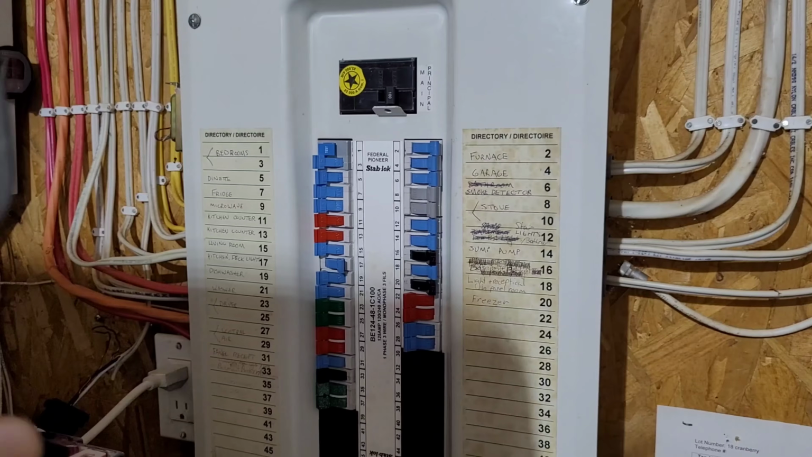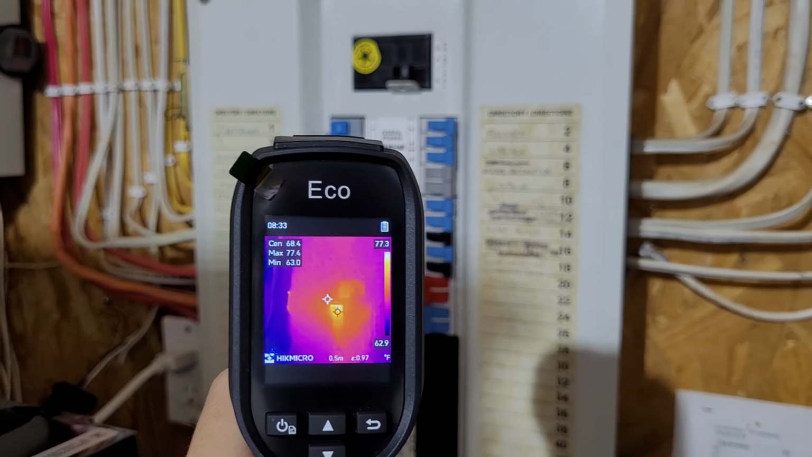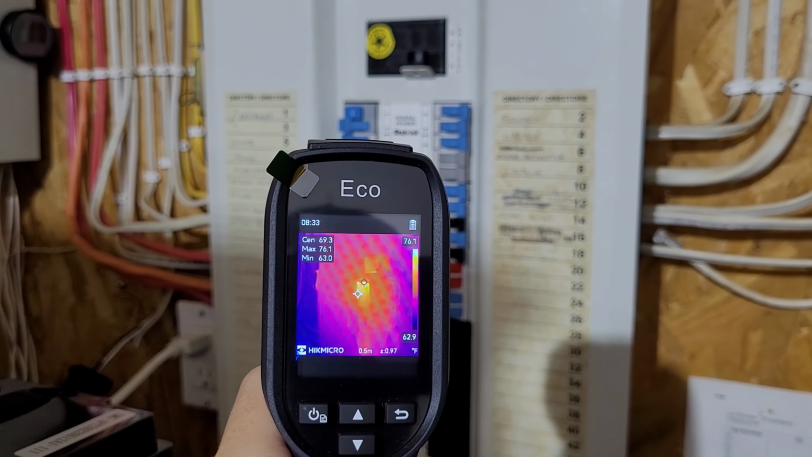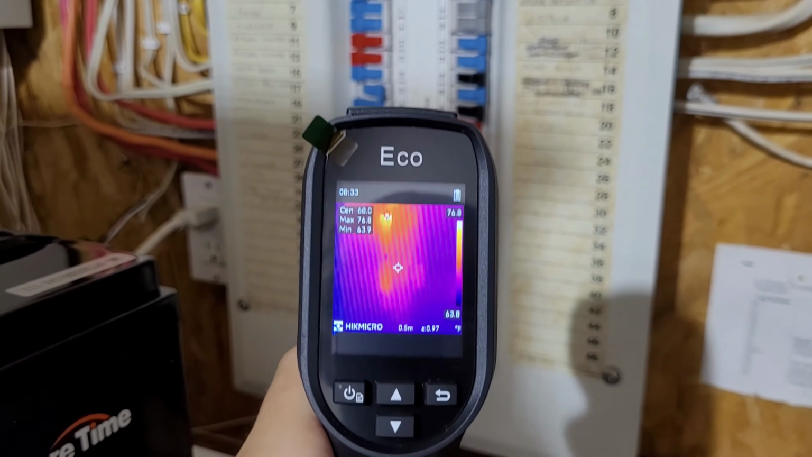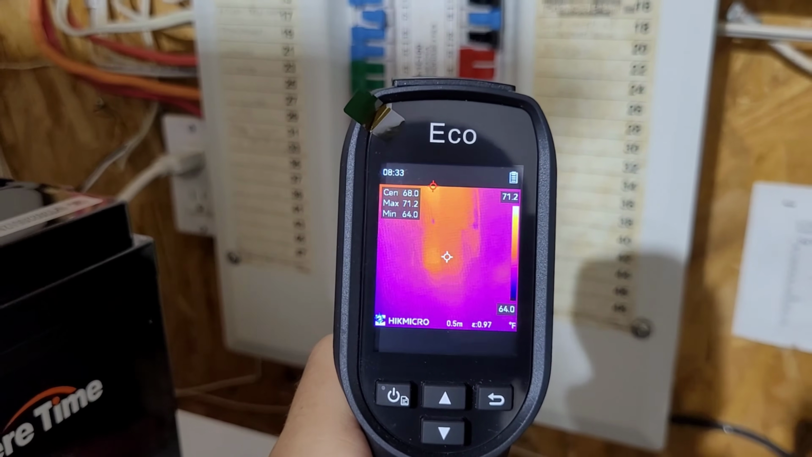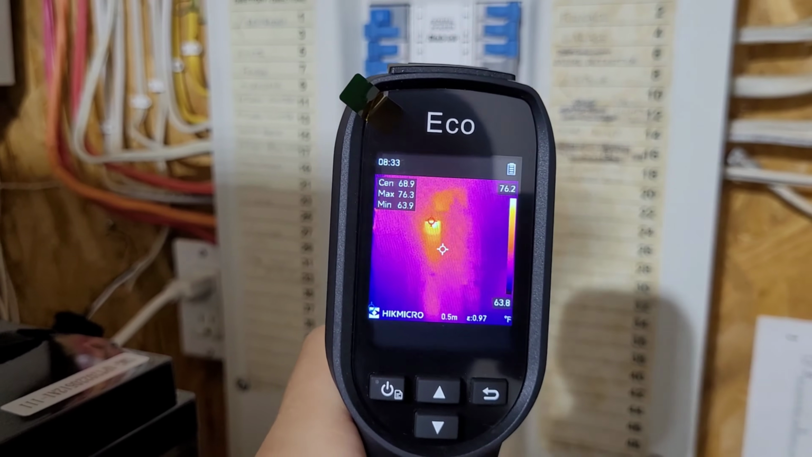And the last thing I want to show you is my breaker panel. I actually came in here to have a look at my little battery system, but I noticed right away I had a warm breaker, warmer than all the rest. So that is the GFCI breaker, so that's normal. It's a little bit warmer. It's got a little coil in there.